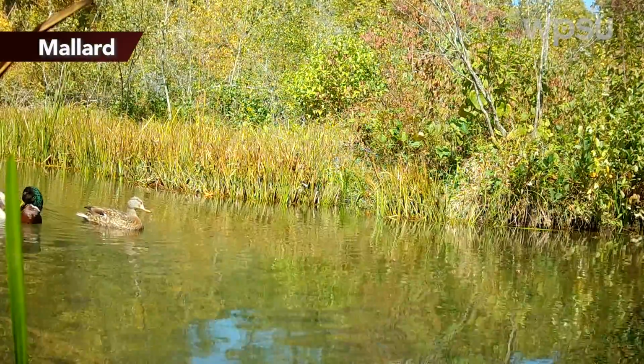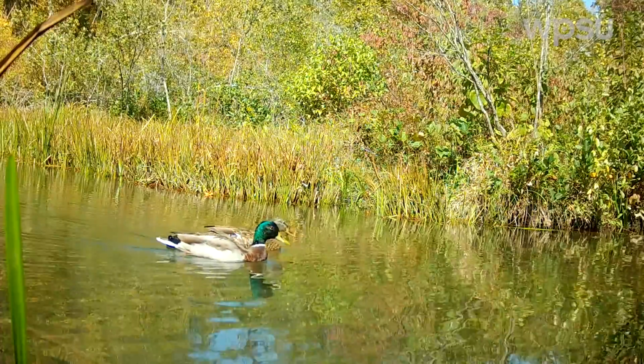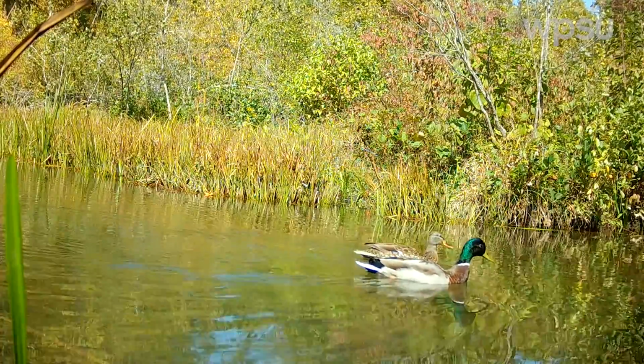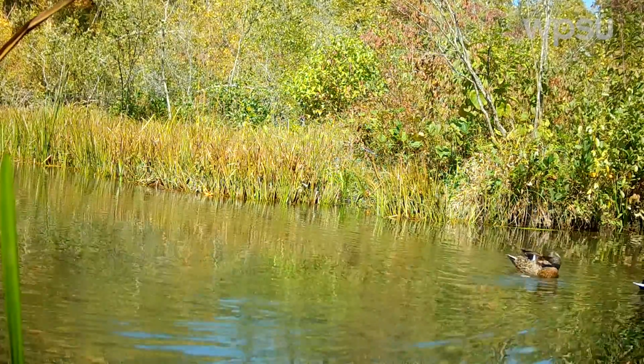Here we have a pretty common sighting at Shavers Creek, a pair of mallards swimming upstream. We've got a male with the green head and a female with him. They're often seen in pairs or groups together. A pretty commonly sighted bird, but really gorgeous.